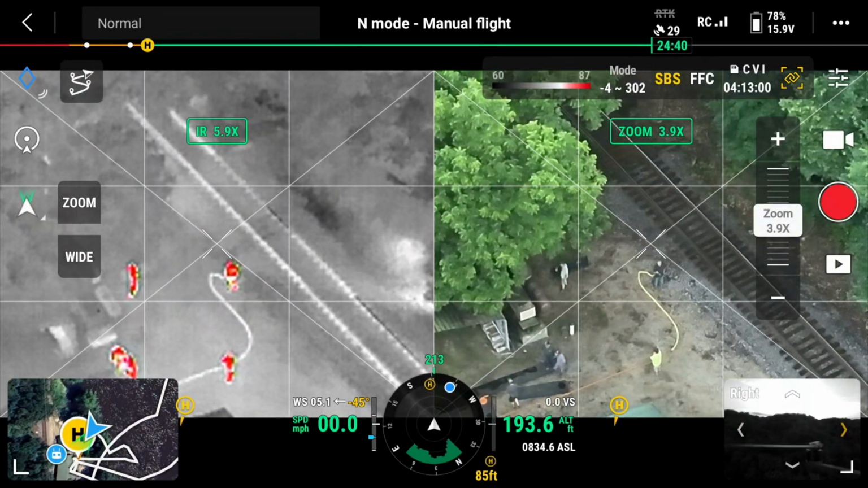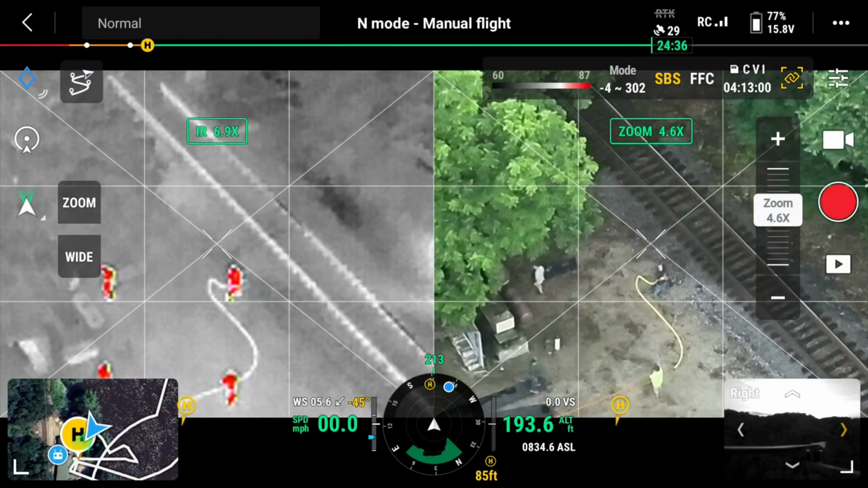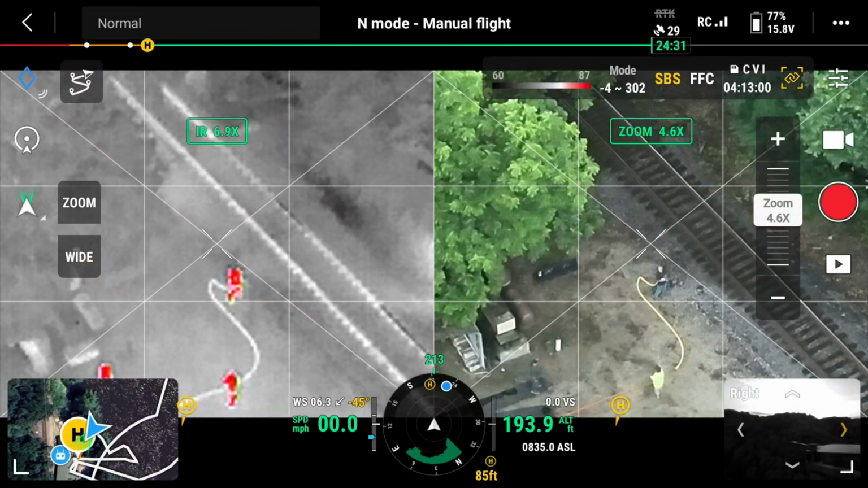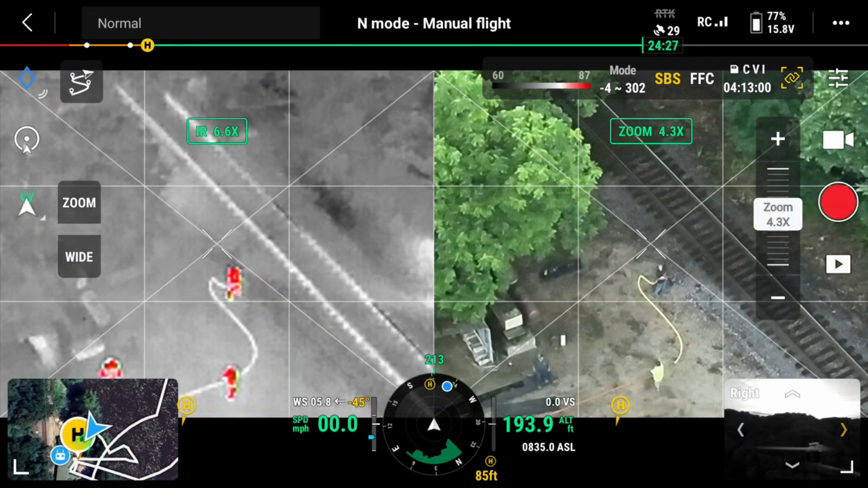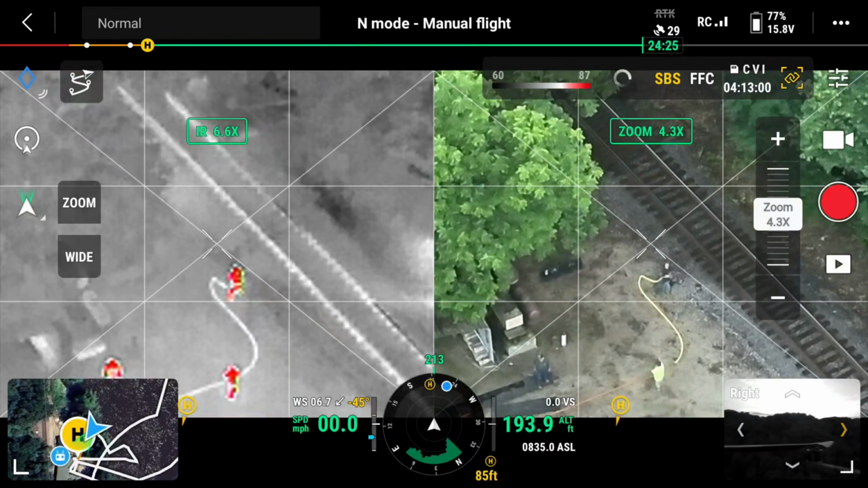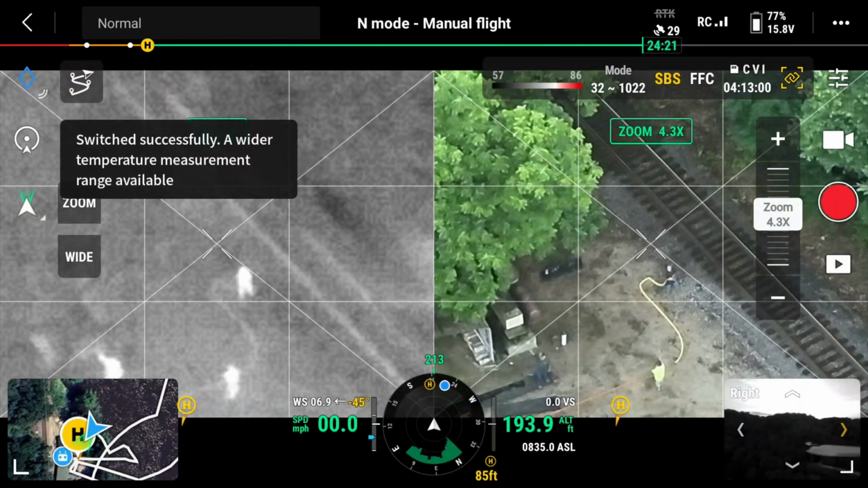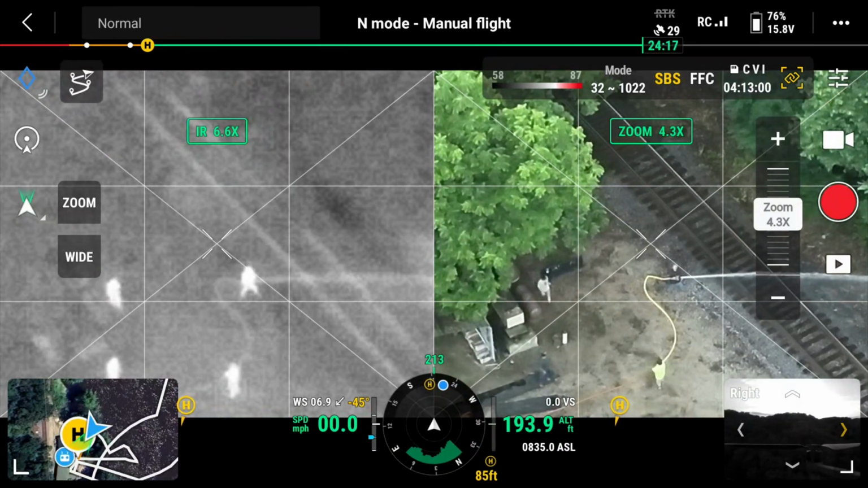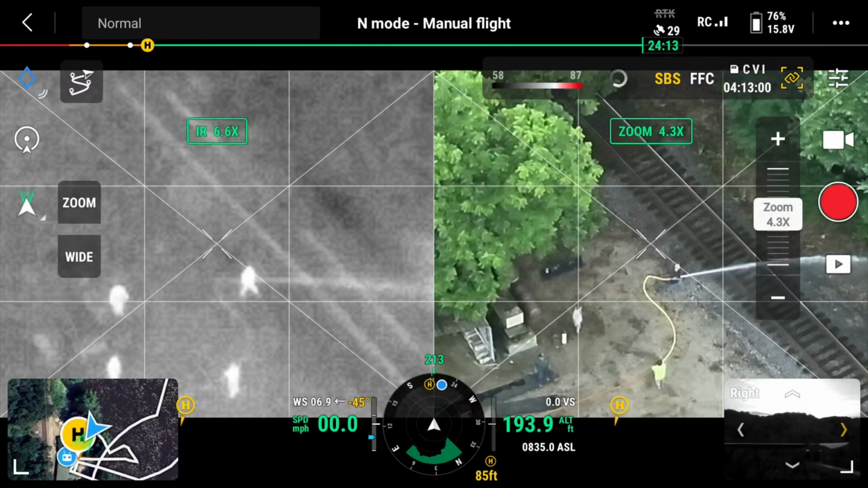Right now my mode is -4 to 302 degrees, and if it's a fire, I can change that to say, give me 1500 degrees. So now it's 1000 degrees, which is not as accurate, obviously.